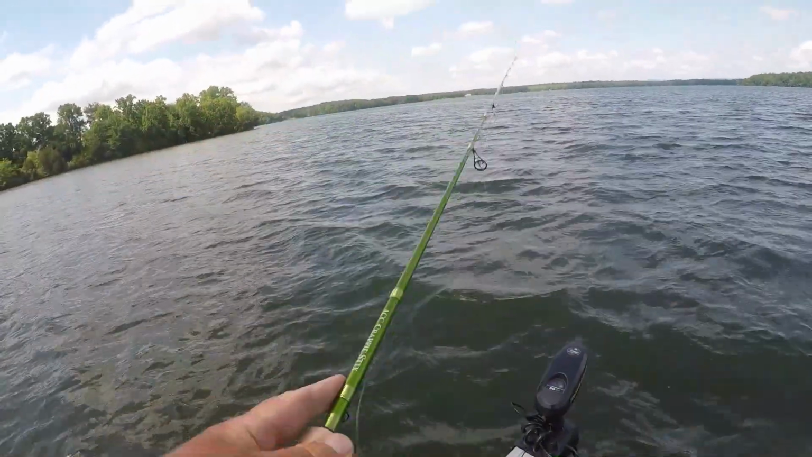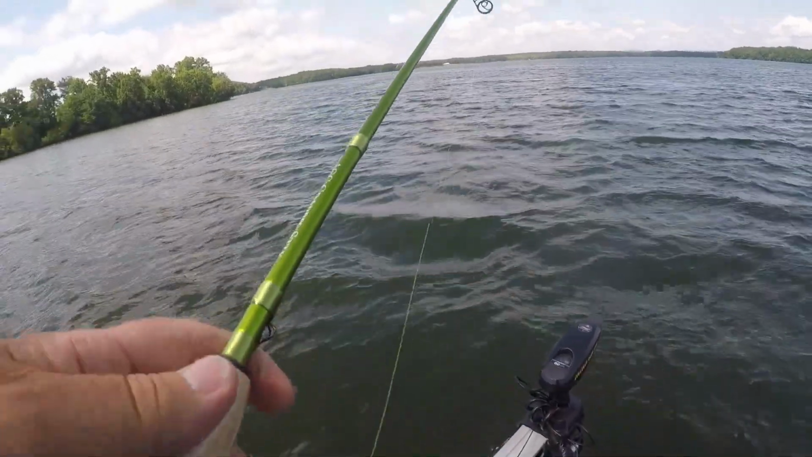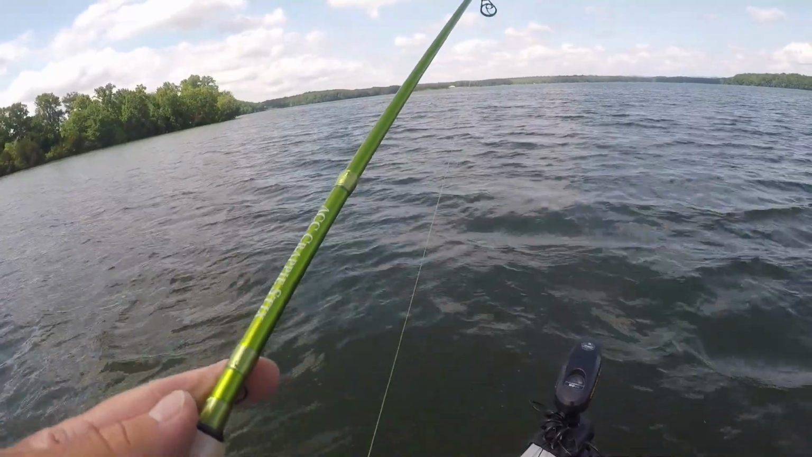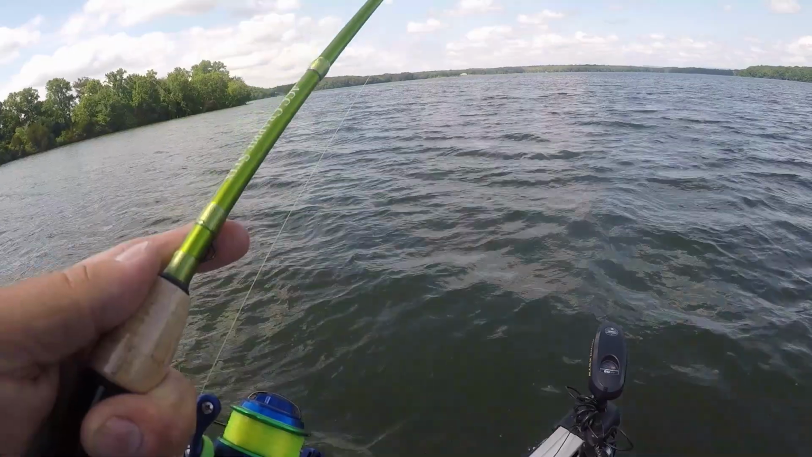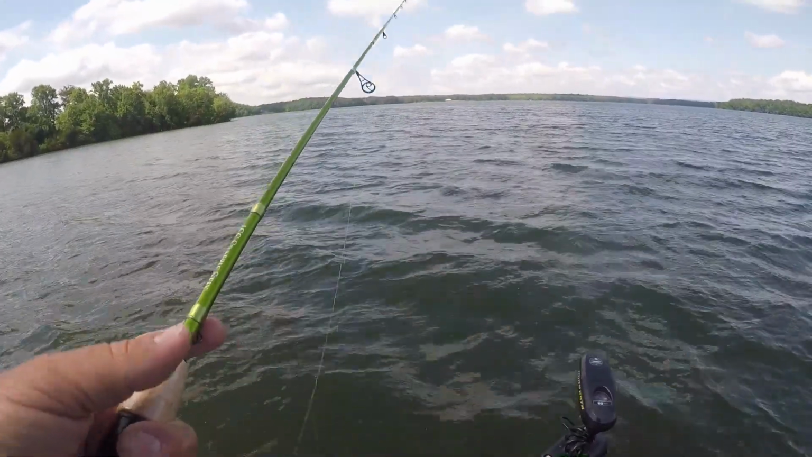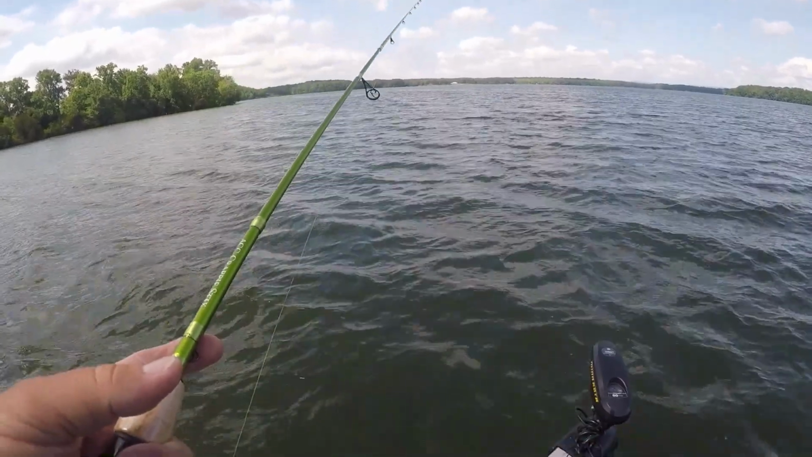The wind has gotten up and it's made it a little bit tougher. I had to go to heavier jigs. I lost my jig and changed colors. Also went to a heavier jig to get it down there quicker.